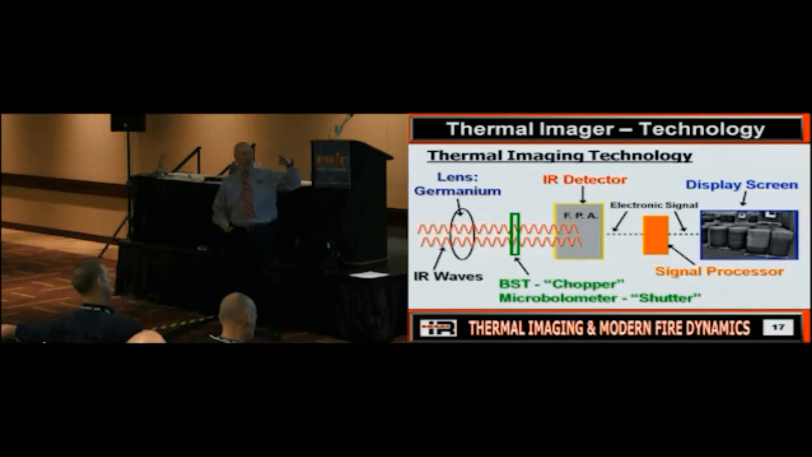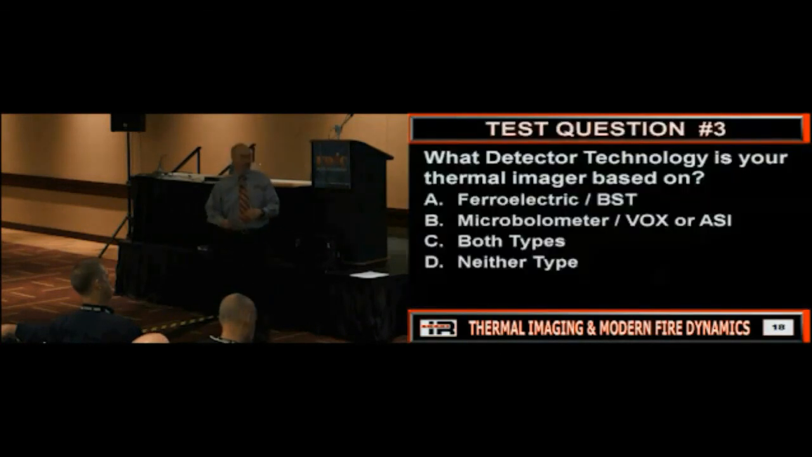So, running through these. We start off with the thermal imager, front end to back end: lens, detector, processing, and we've got a display. That center part is the detector. That is one of the main things that's changed in the last 10 or 15 years. A lot of the stuff hasn't changed, but we need to make sure we understand what type of detector we have in our thermal imager, because that will determine what it does, how it does it, and so on. And if you've got 3 different thermal imagers, what might you have? 3 different detector technologies. So is everybody good? That's something we need to make sure we identify and look at.